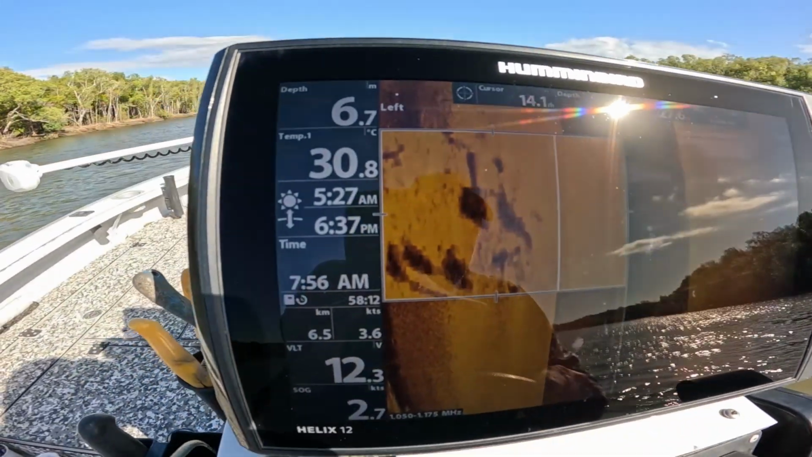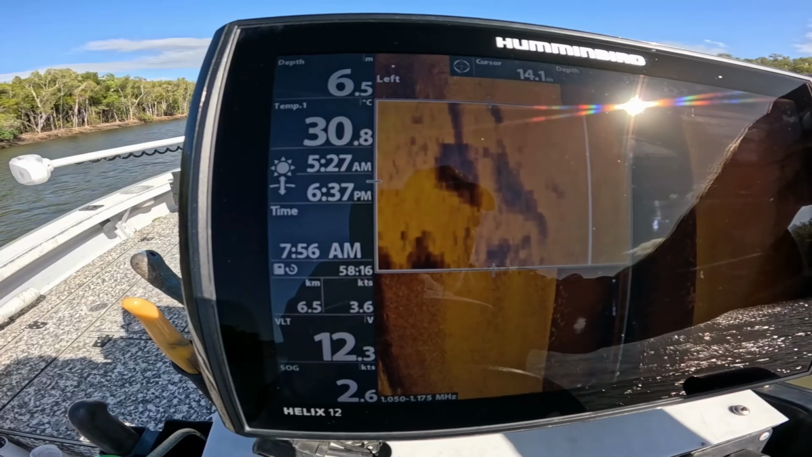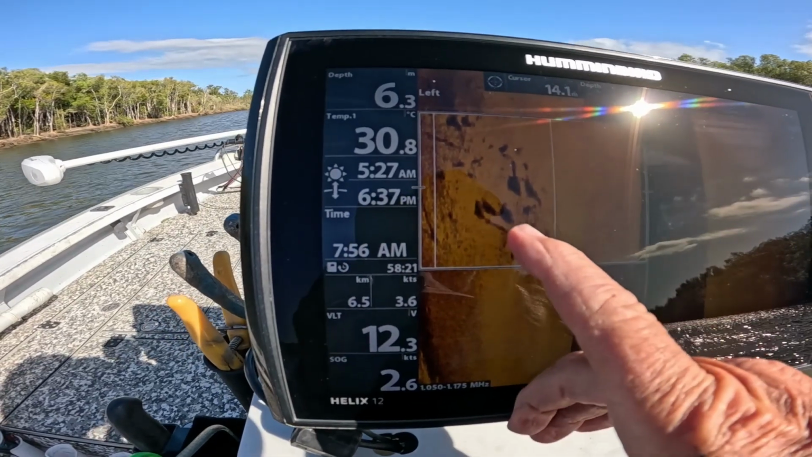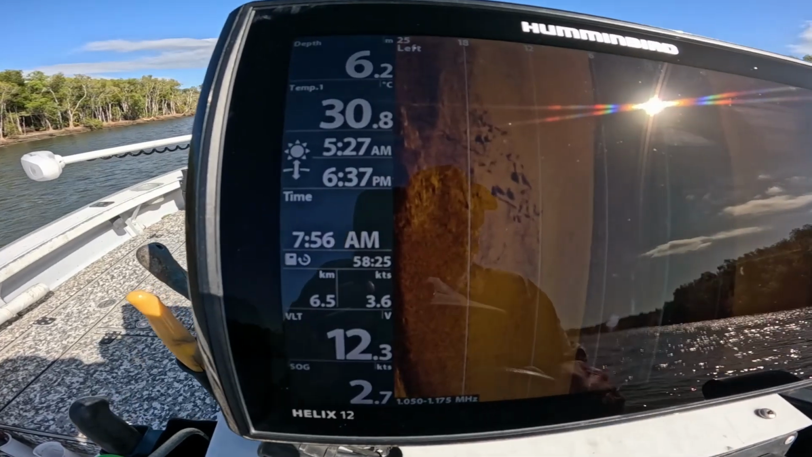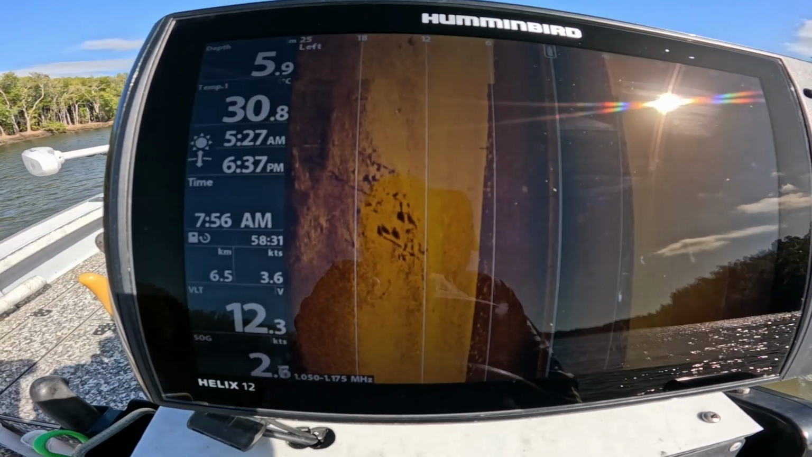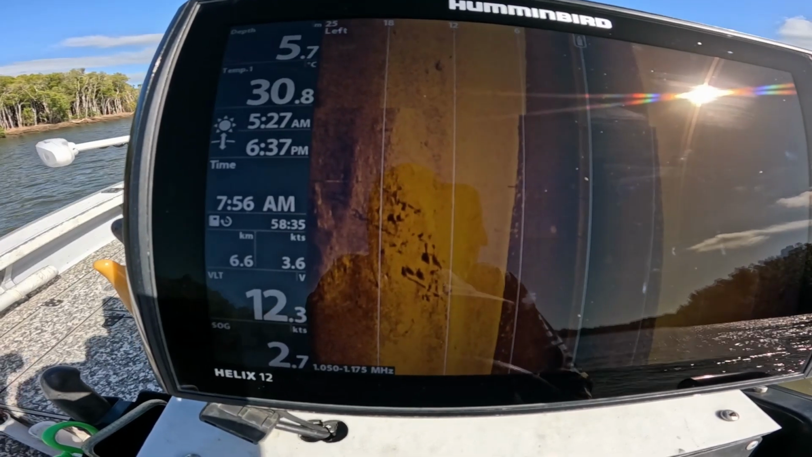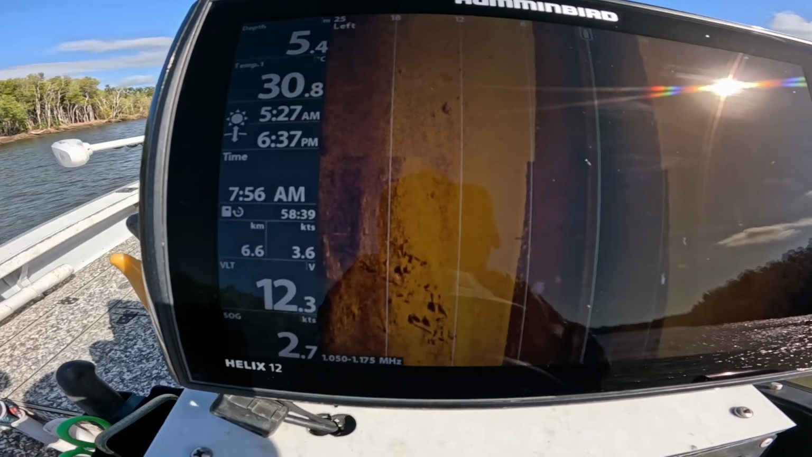Now obviously I'm not going to go chase them. That looks like a trevally though. That's a barra. But they're in there. They're always there. Getting them to bite's another thing though. Not that we're going to try today.